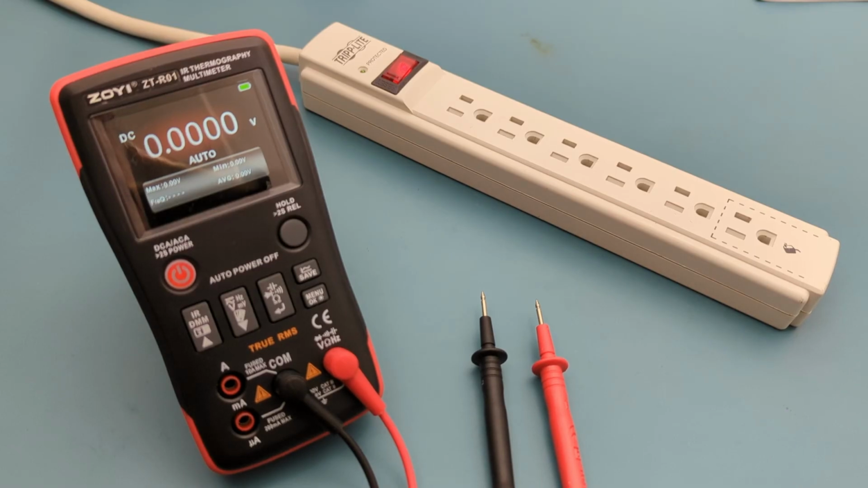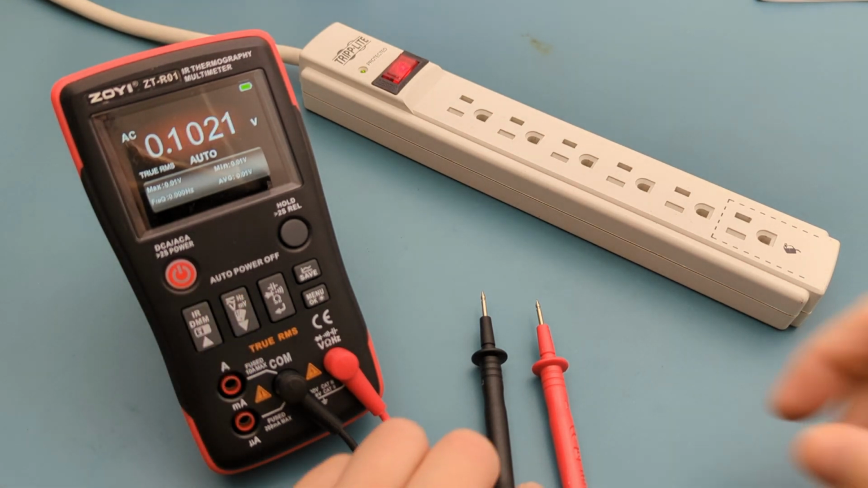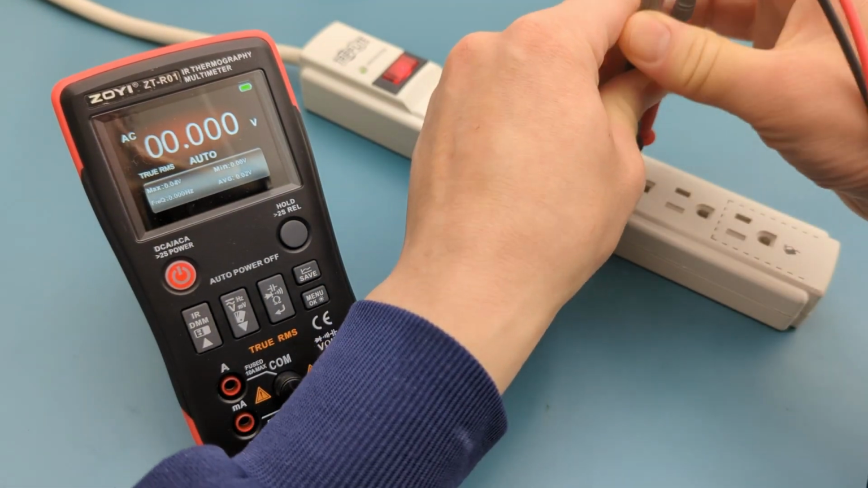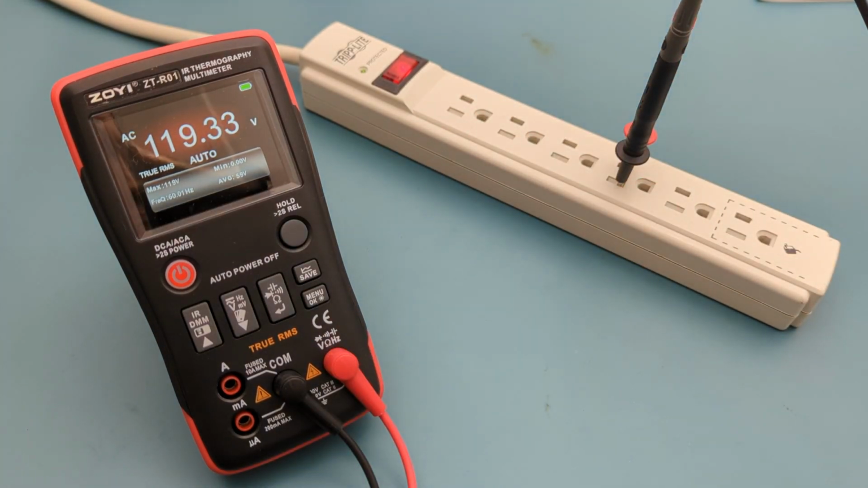Press the palette button to switch from DC to AC. Let's check the voltage of this power strip that's connected to a wall outlet. The reading shows around 120 volts, which we expect in the United States.